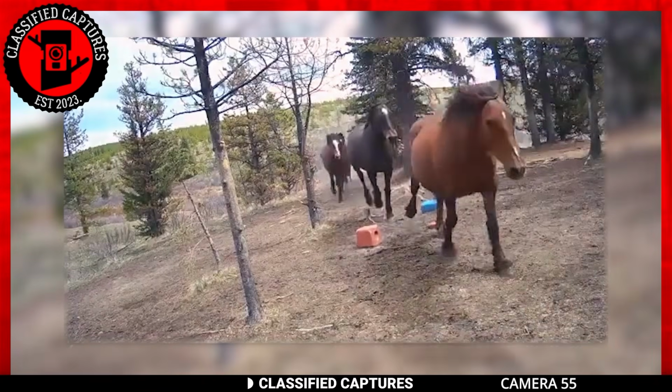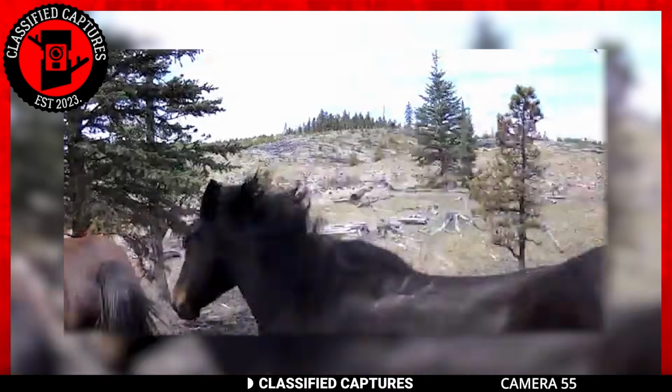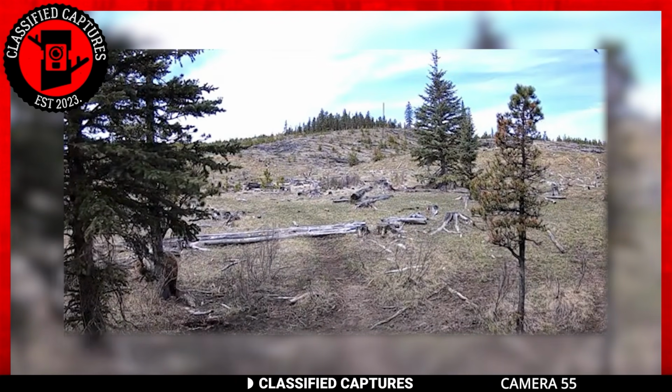That makes this footage all the more curious, especially when more than one horse is running away from the bear. But what if they're both running from something more dangerous? I mean, it's the wild after all. You can never be too sure. What do you make of it?